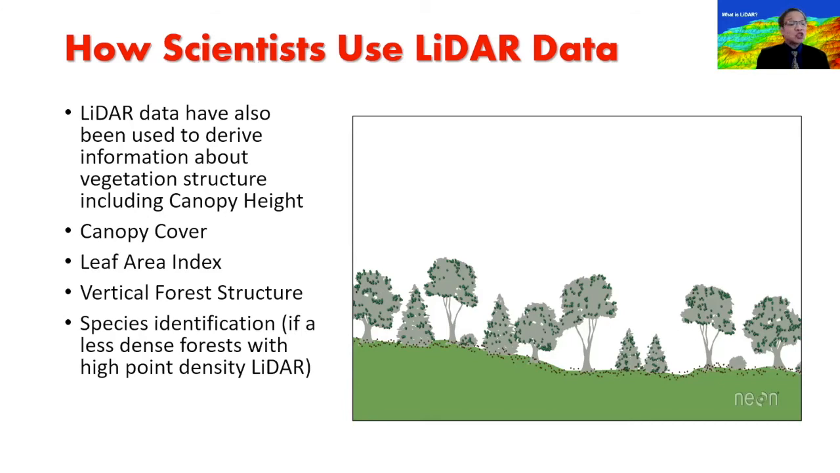Species identification: if we merge LiDAR, which provides the canopy structure, with the multispectral response, meaning the signature, you can come up with species identification of forests. We've been doing that in one of the projects I was, or still am, involved with, for structure and species identification.